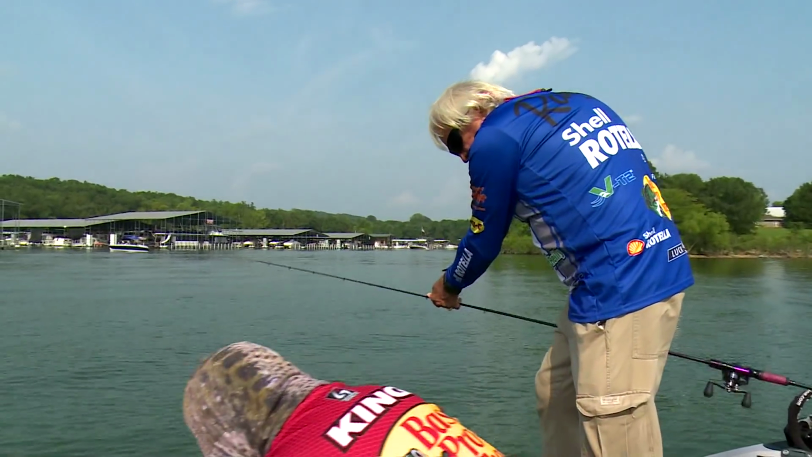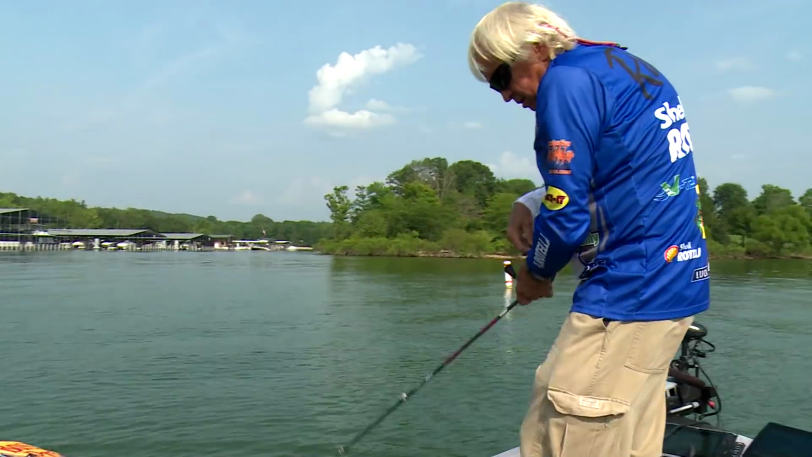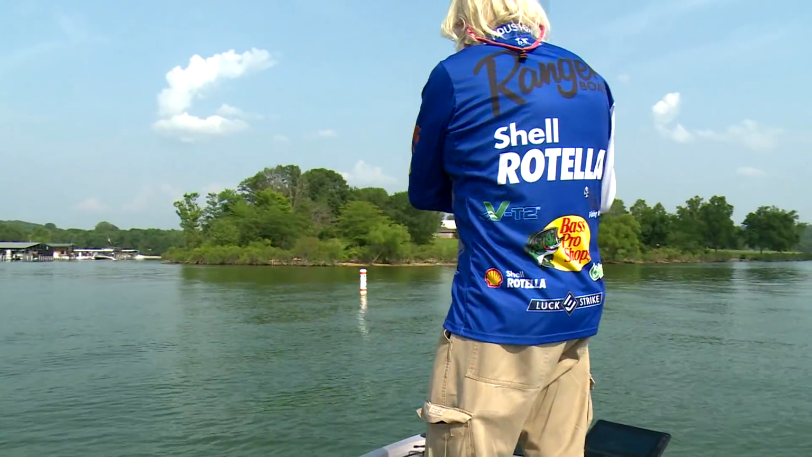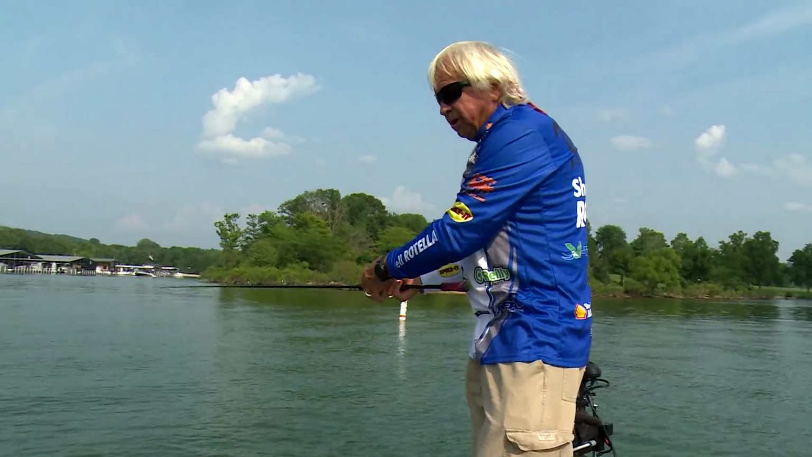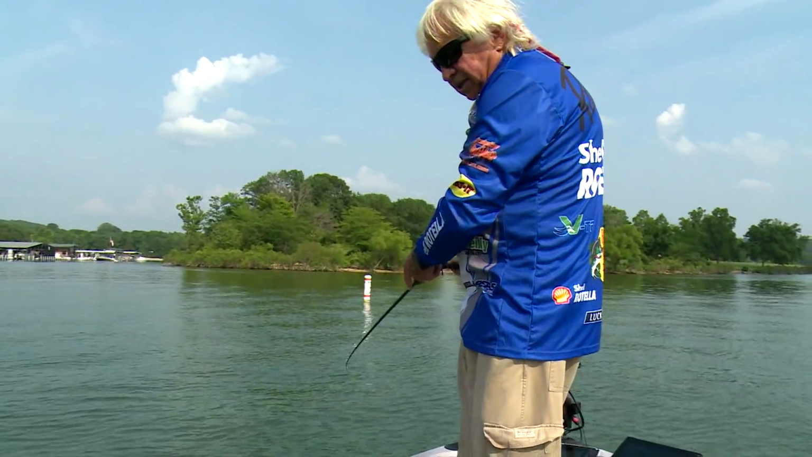See if I can watch some of that blood. That first hook, evidently, when it came loose, is what ripped the gill plate. But if that bleeding stops, he'll be fine.